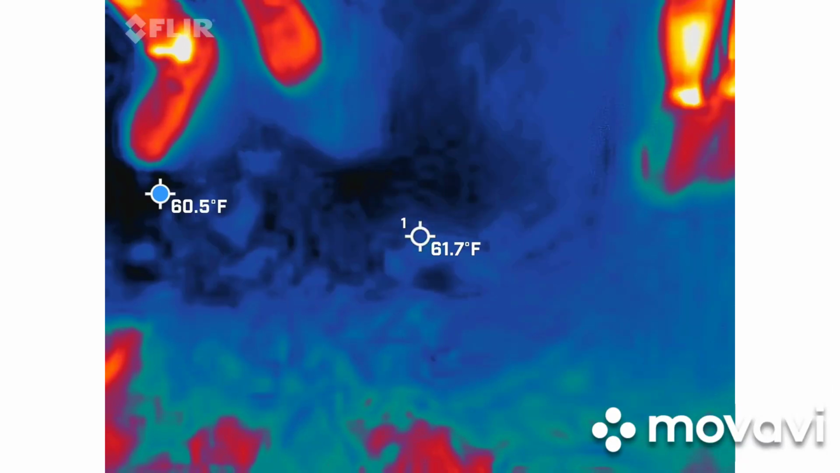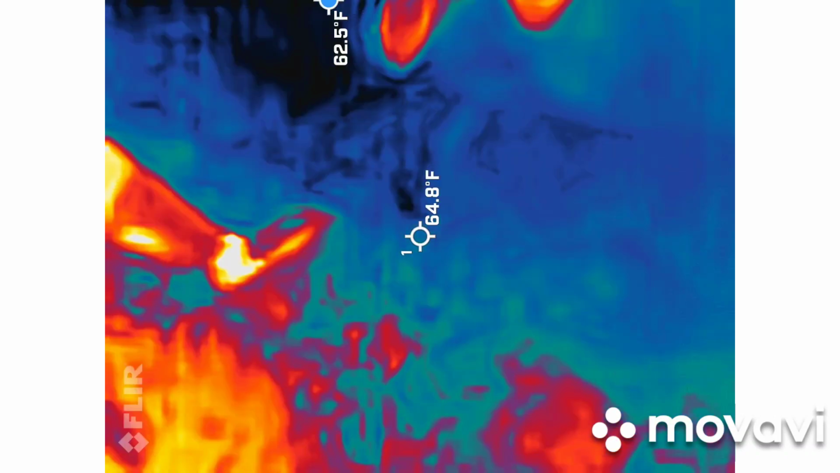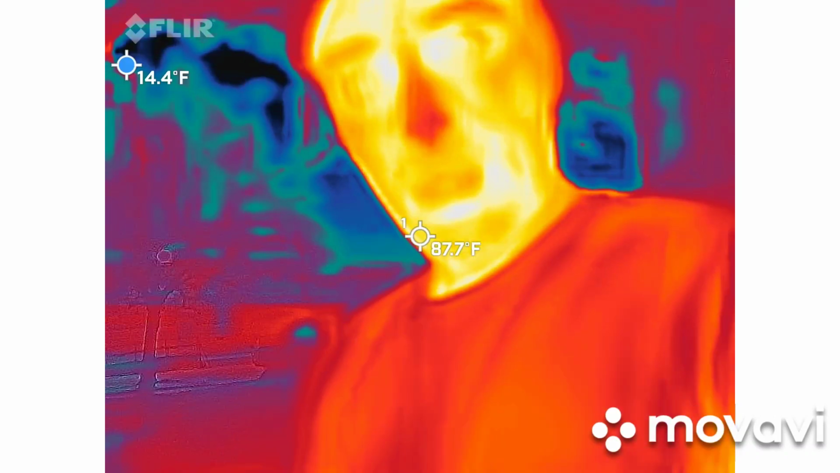What that means to you is that this is a tool that's used by firemen and mechanics. Like, this is the real deal. This isn't a phone app. So you should be able to see me in there, right? Red, orange, and yellow guy.